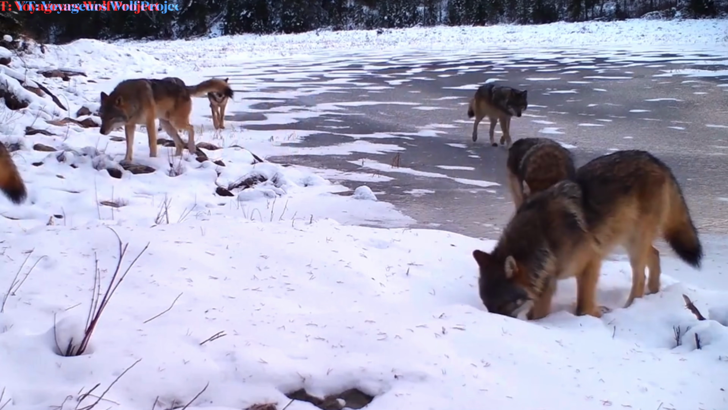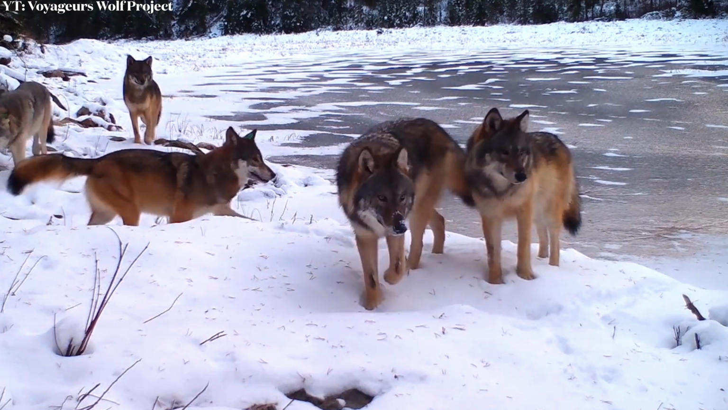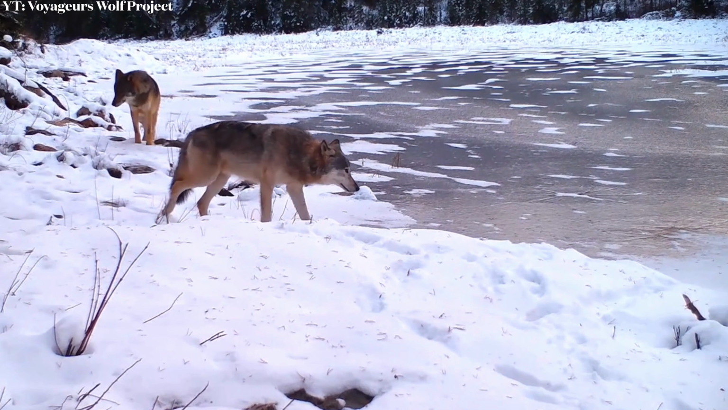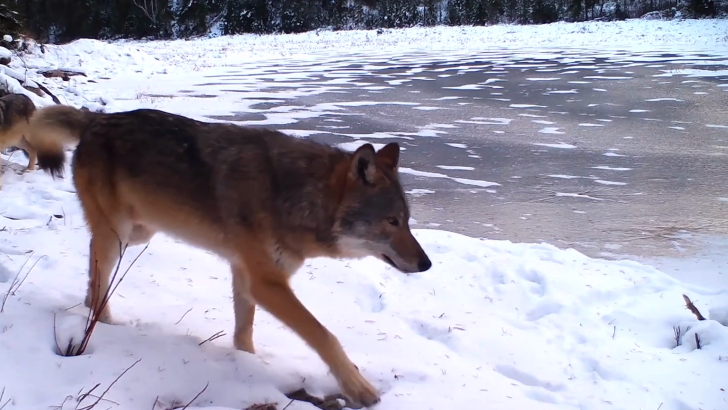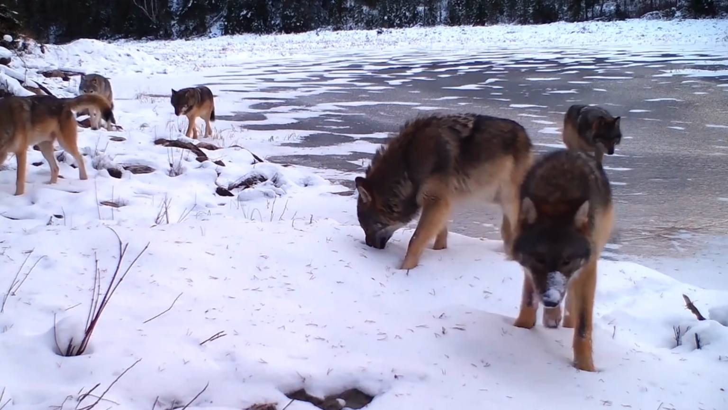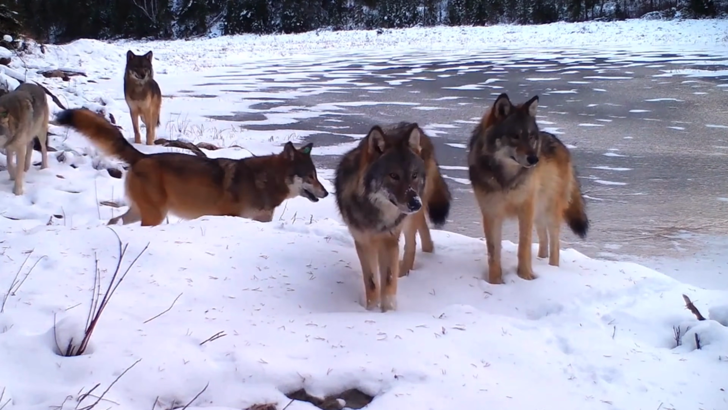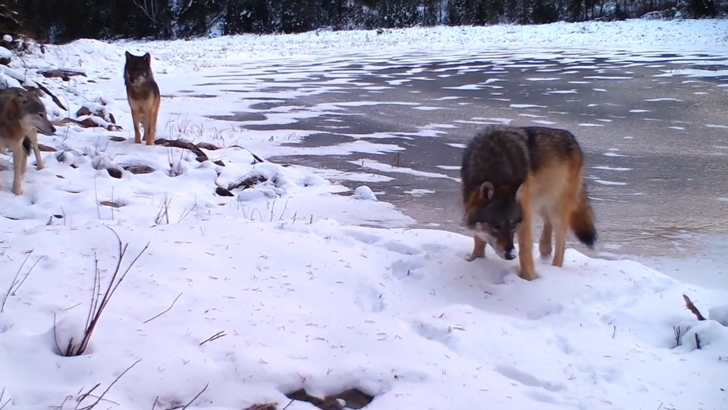Continuing on with the theme of scary known creatures, here is some crazy up-close trail cam footage you don't see often. A wolf pack is seen grazing through the snow and walking along the iced-over pond. This is footage of a wolf pack in northern Minnesota, courtesy of the Voyagers Wolf Project. There's something just so cool and almost eerie about seeing these fierce predators up so close.